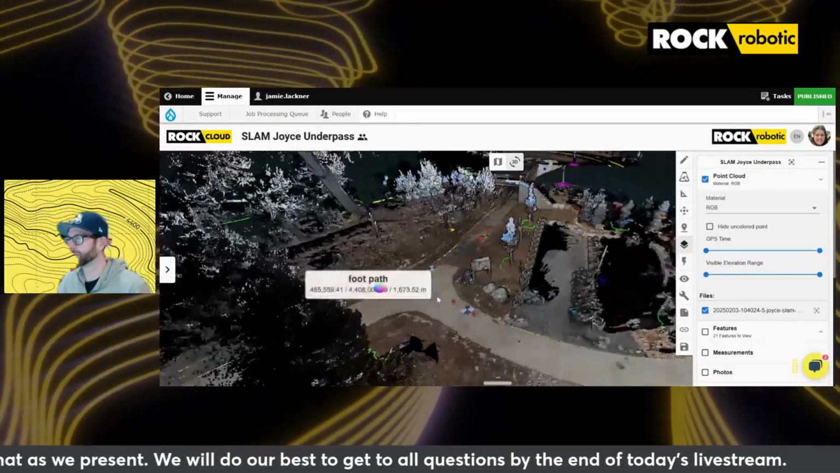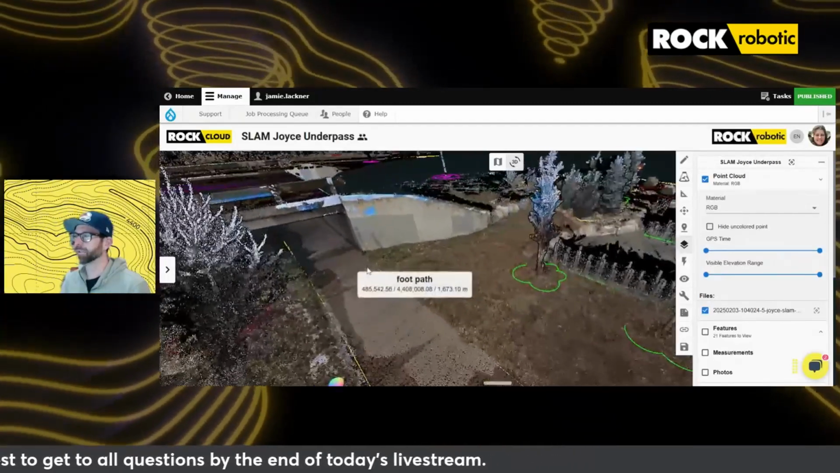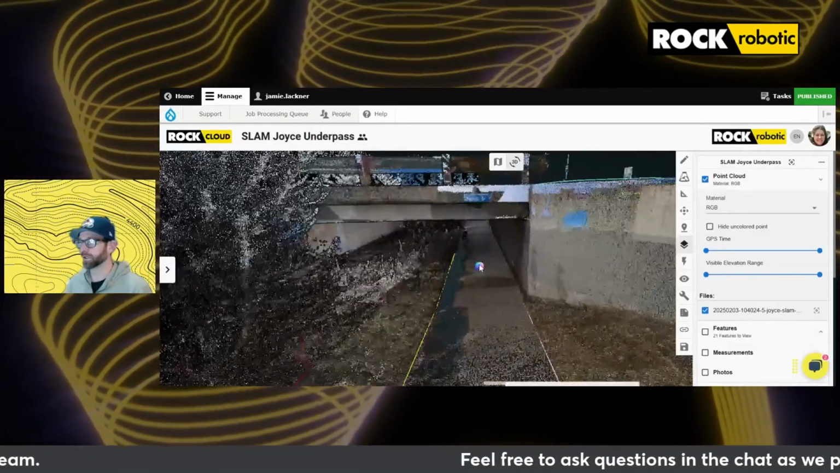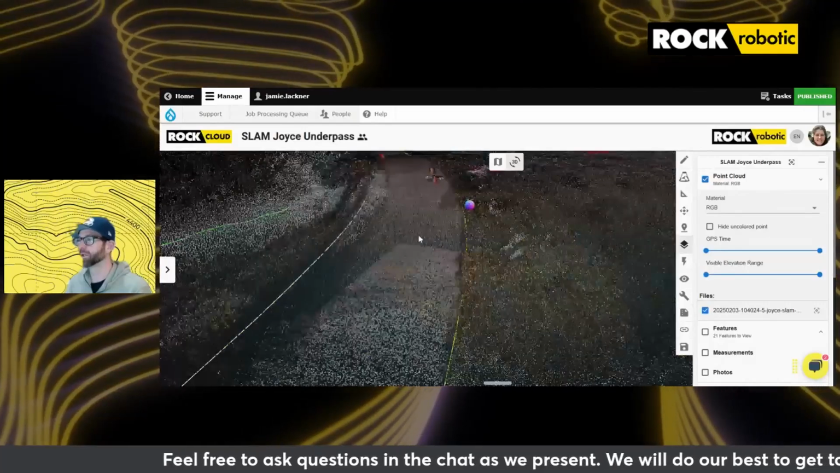Now, the ability to identify underground utilities being placed prior to being covered up, that's something I'm not totally sure about. If the utilities are underground, obviously in the lidar survey, we're not going to be able to see them.